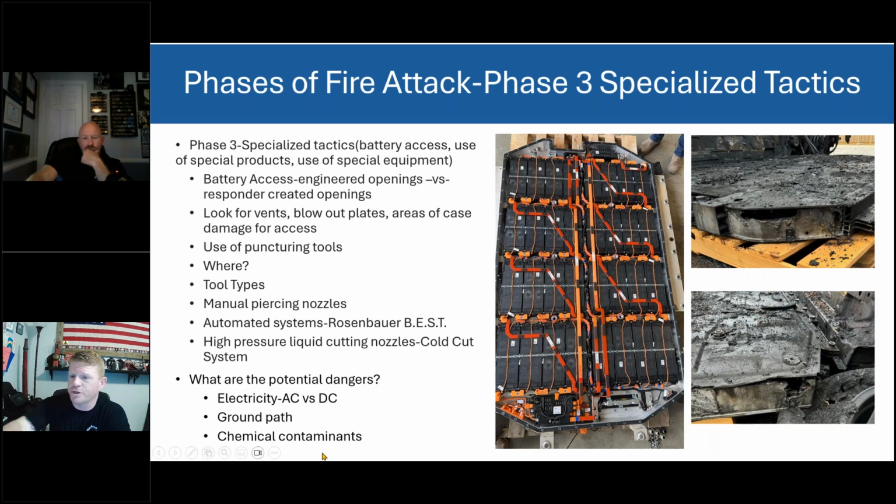But if you punctured or used openings to continue to suppress, if there's a spark, you have a low potential, but the potential is there. All I'm saying is other options are available to us if we look at this with a technical mindset to figure out what we're dealing with, how the dangers are mitigated, and why the warnings are there.